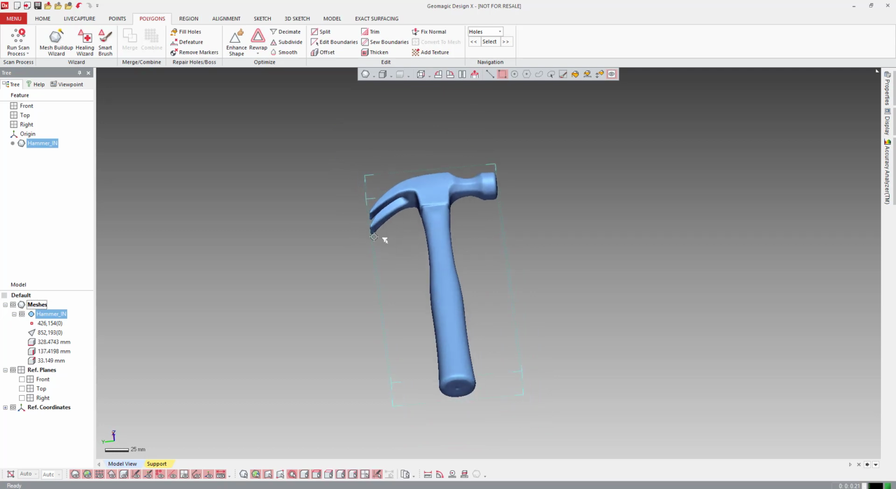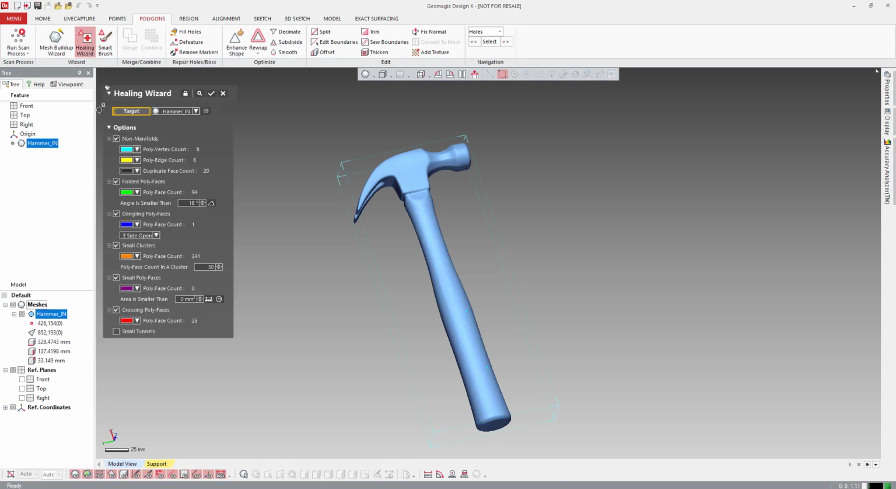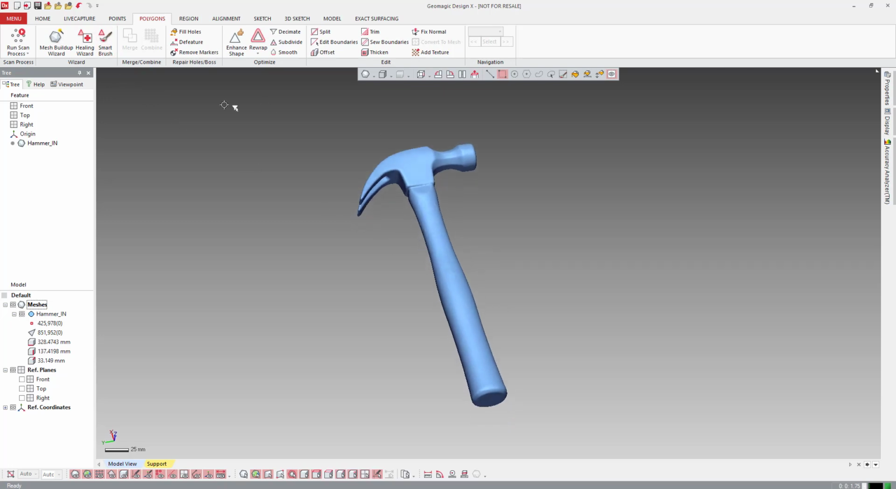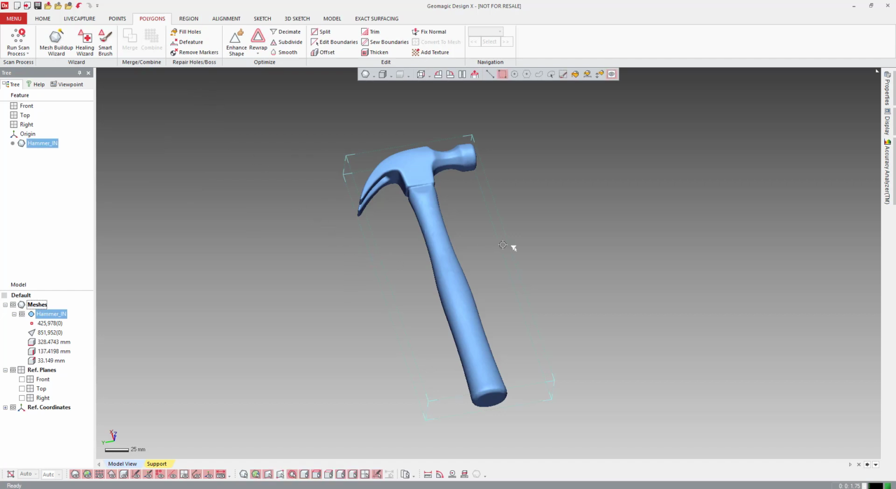Since this is done and it looks pretty good, I'm just going to run Healing Wizard on this quick. We did remesh it and smooth it, so we might as well let this guy go through and fix any stuff that it wants to fix here. So it did fix everything. I can make sure I don't have any holes, and I'm not seeing any boundaries lit up here. There's no arrows, nothing to check, so we have no holes in the object.